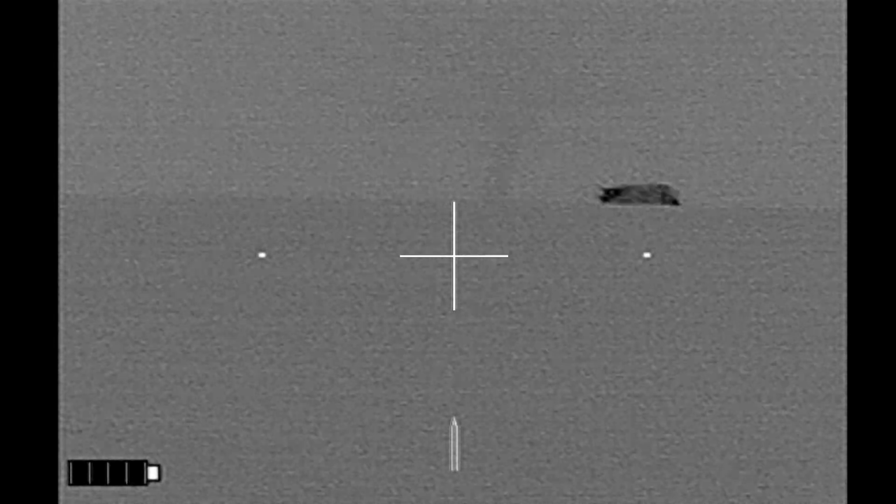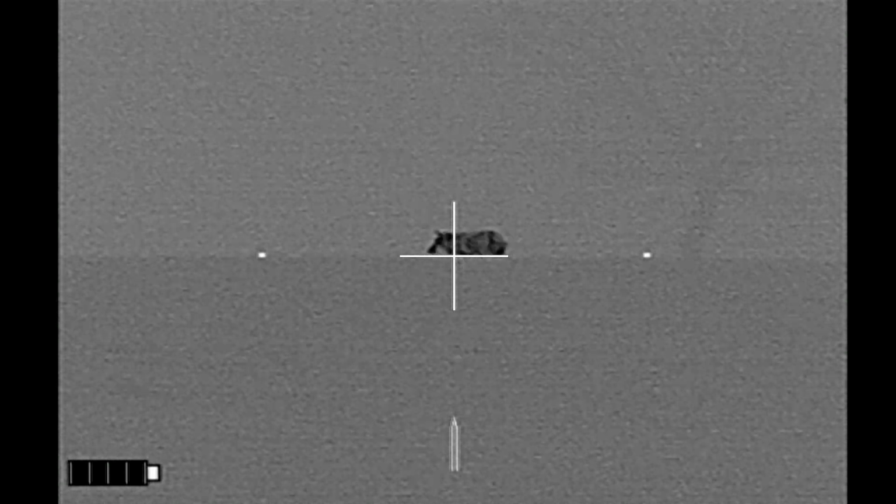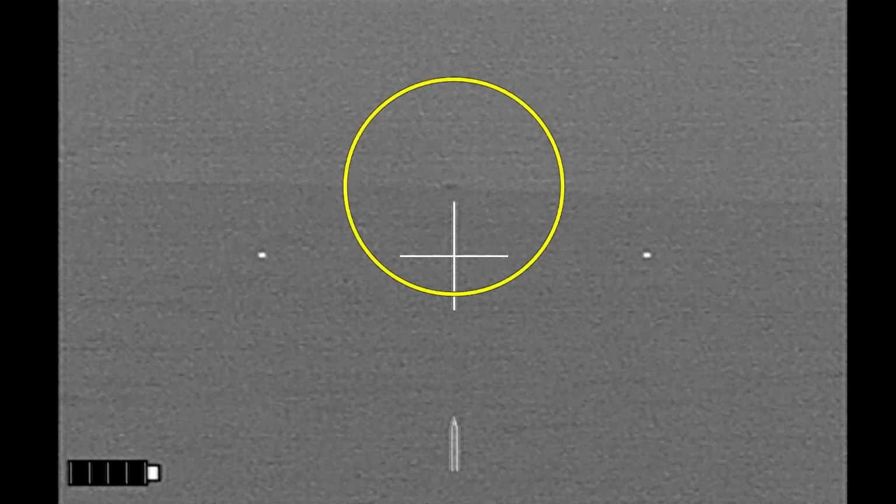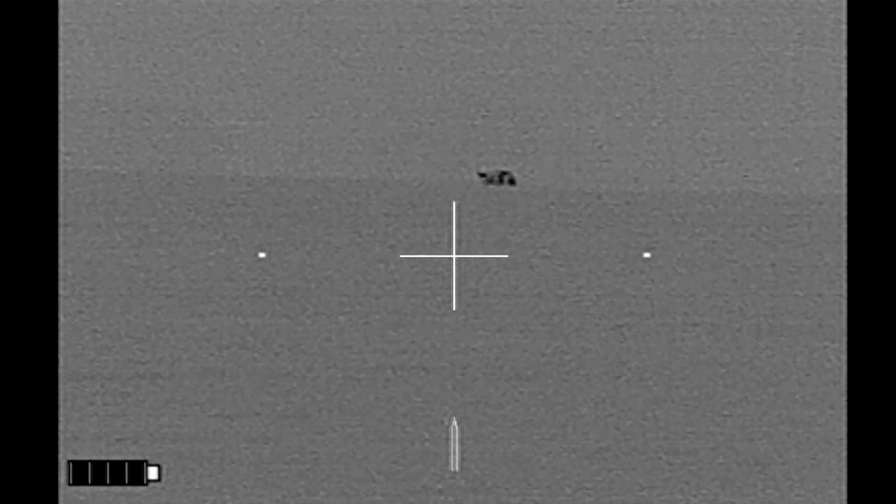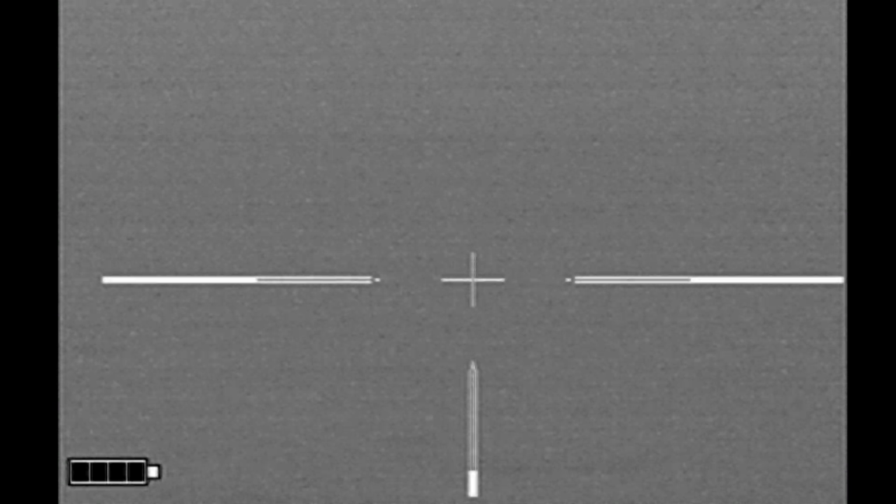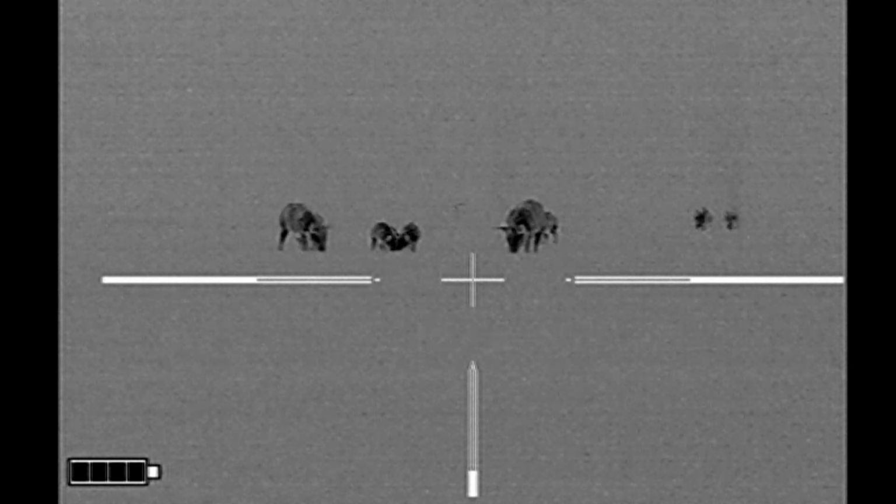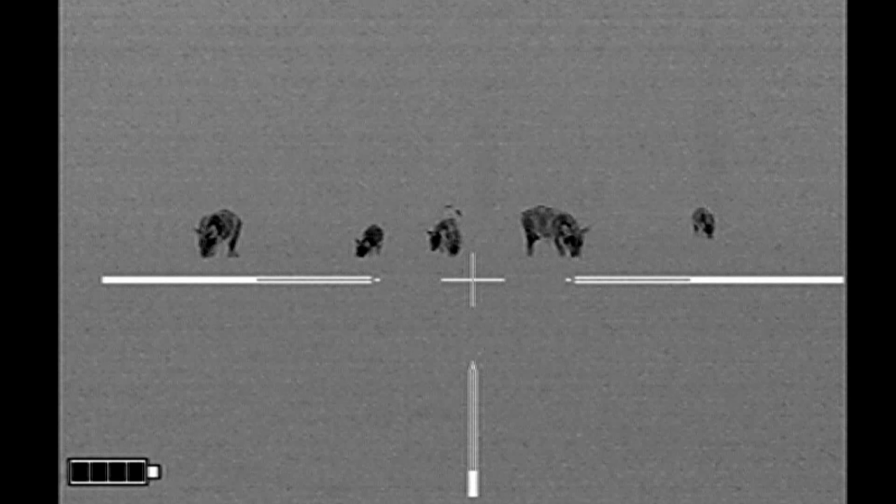And despite trying to follow it, it makes it up to the top of the hill, and over the top, where I lose sight of it. So I think I need to head up the hill and see what else is up there. Maybe there's some more hogs. And sure enough, there's a whole sounder on the top of the hill. Not only is there a sounder, there's a lot of cattle on top of the hill as well.